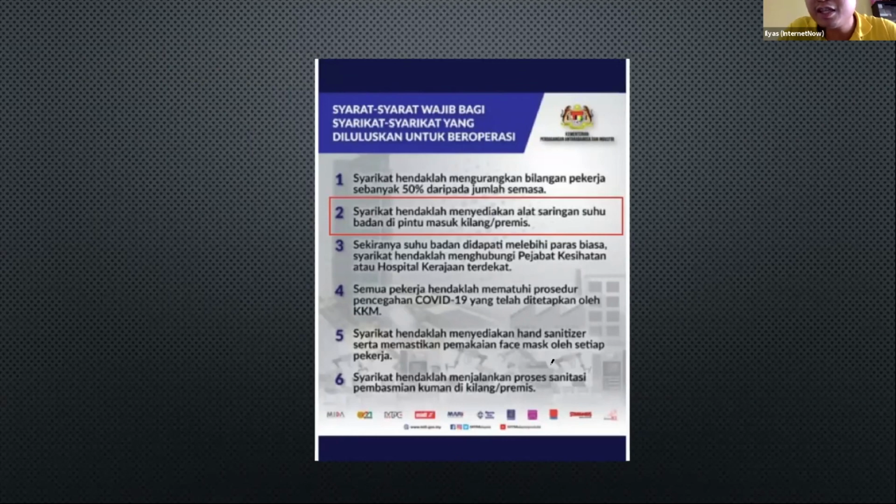Just to share a little bit, even in Hangzhou, until today, all the hotels and eateries still take your temperature before you go in, and they have an app where everybody is assigned a QR code to track where you have been. It's up to that drastic a measure, even though they are open now. So we don't see that this requirement will be irrelevant in the near future. Okay.